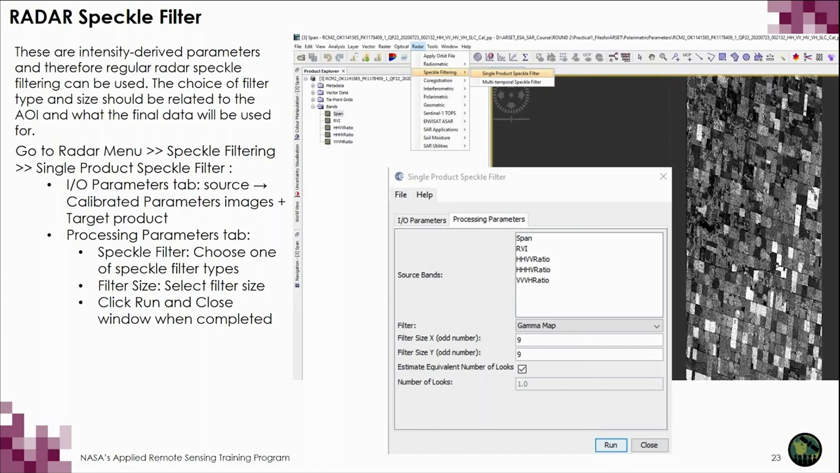To process the imagery and then apply a radar speckle filter, you need again to go to the Radar tab and choose the speckle filtering dropdown. You will simply be doing a single product speckle filter. Once again, the single product speckle filter window will open up. Ensure again your I/O parameters is selecting the calibrated parameters images, and you've indicated a place for your target images to go.